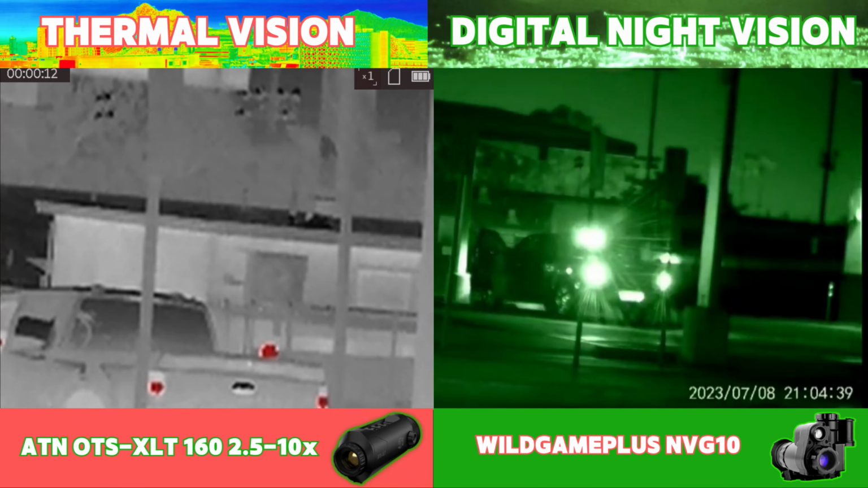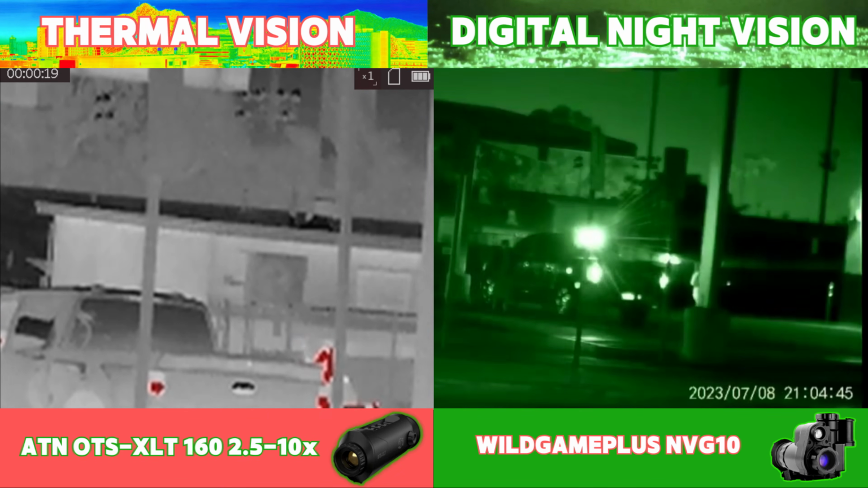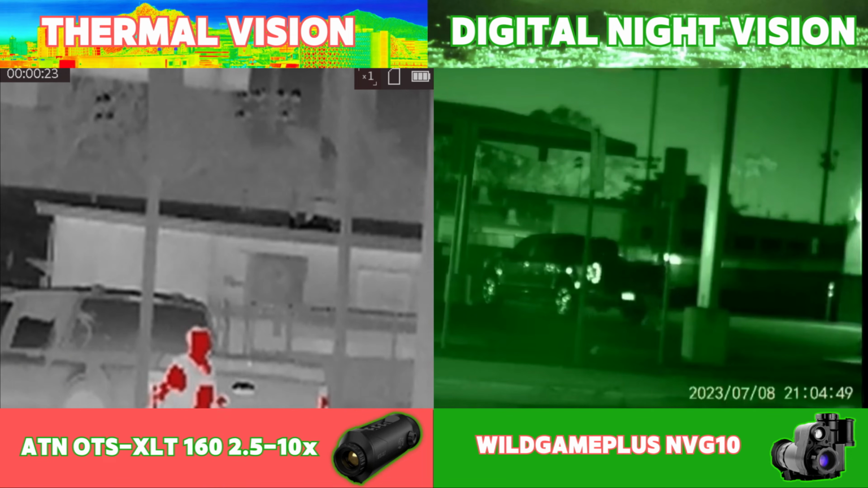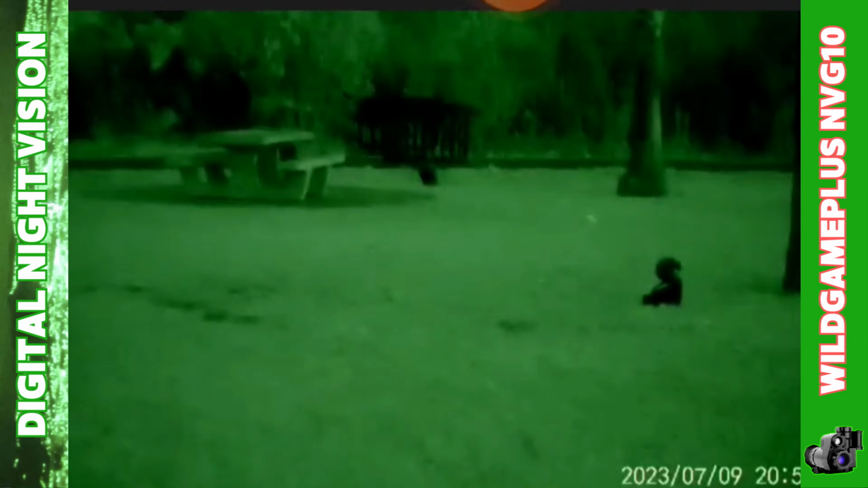At a quick glance, there might not seem like much difference between the two, but both of these devices give you real-time information that you would otherwise be unable to detect with the naked human eye at night without drawing significant attention to yourself, and they both give you a tremendous advantage. And the best way for you to understand the main differences in these technologies and the strengths and weaknesses to each is to compare them side by side at different ranges in different environments with different subjects.